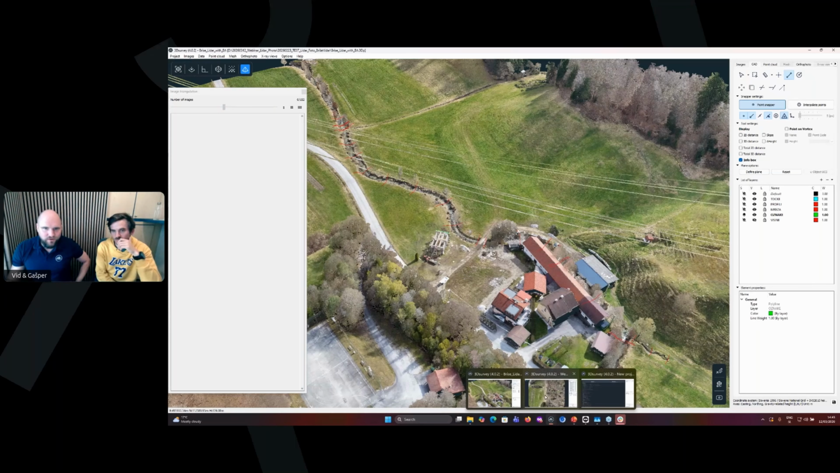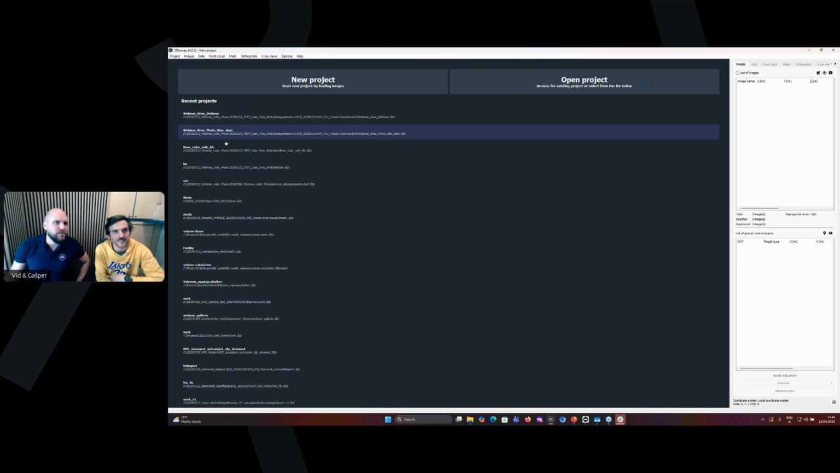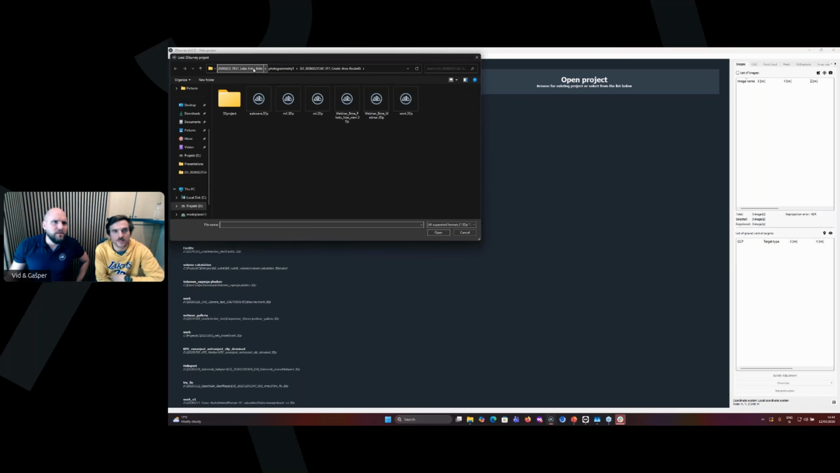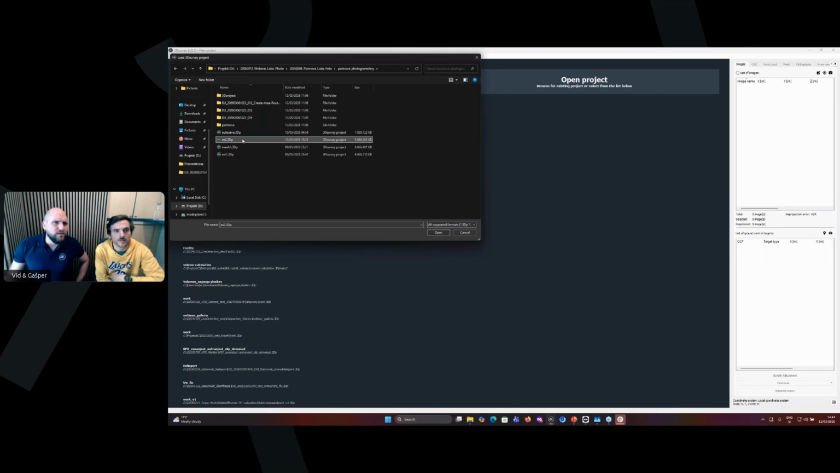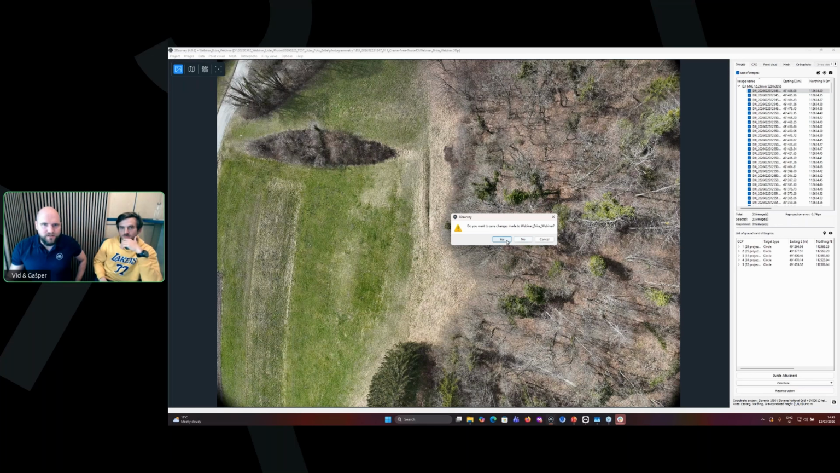In order to do that, I need to open another project. Project open. And one more part. Unfortunately, this will take about a minute to load. And in the meantime, you can also close this one just to have a bit more space and RAM available.